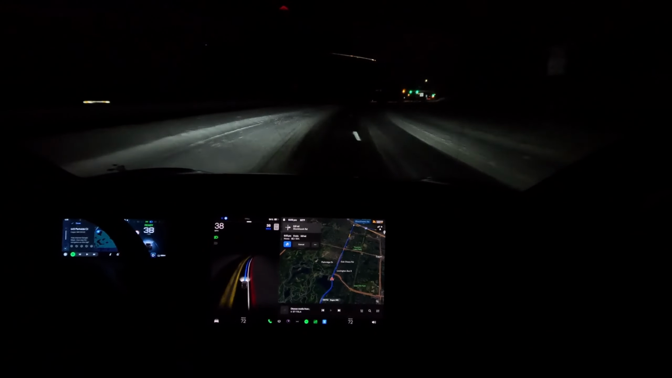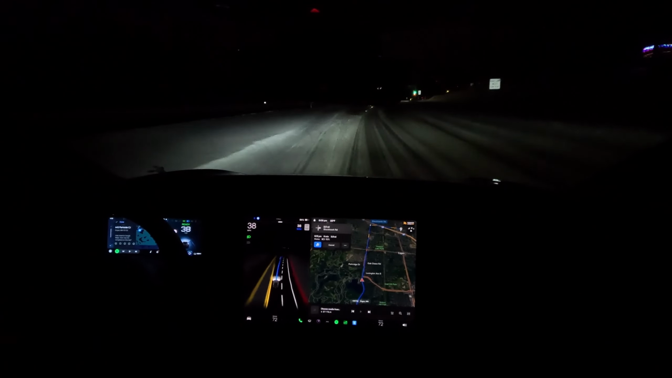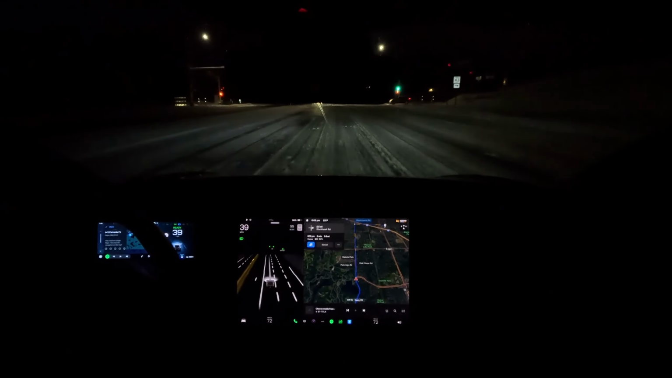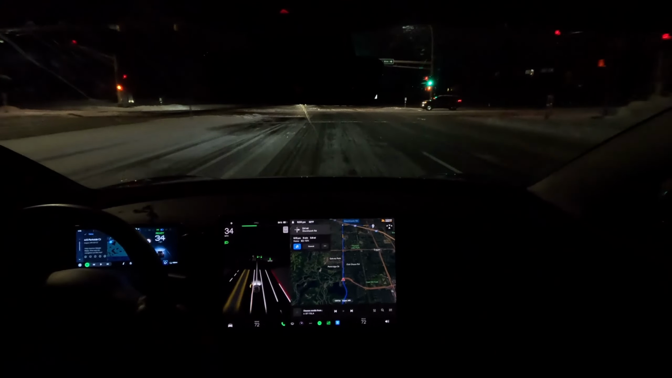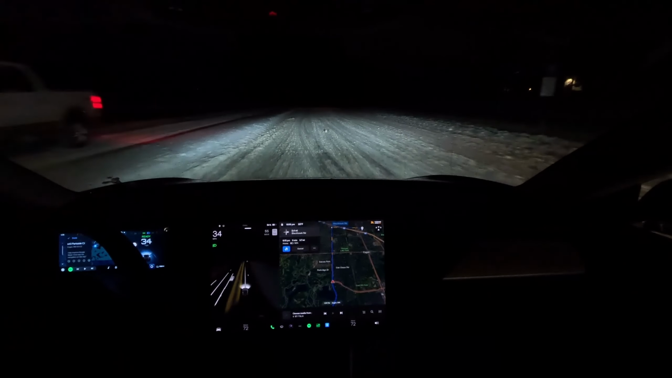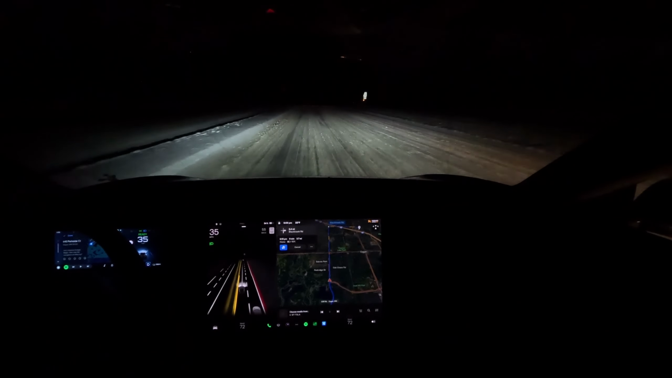So here it's trying to, you know, get on the right lane, but it's creeping to the left side again, and we're not supposed to be here. Okay, that lane that he went on, that was a turning lane. So yeah, this is a problem for Tesla.